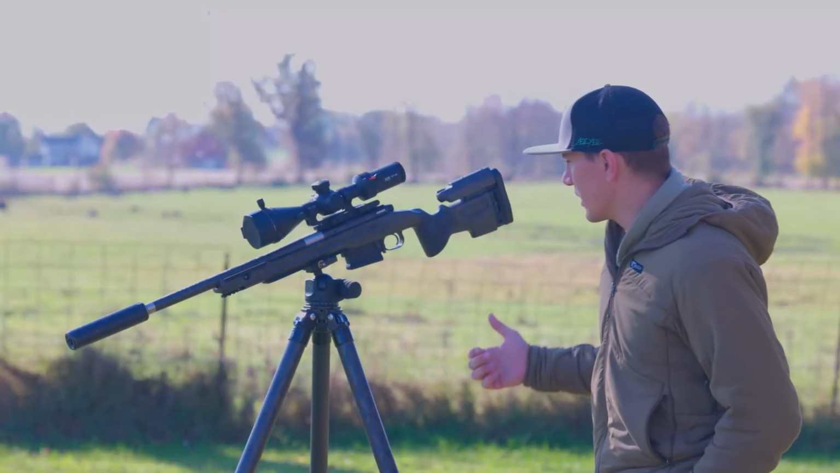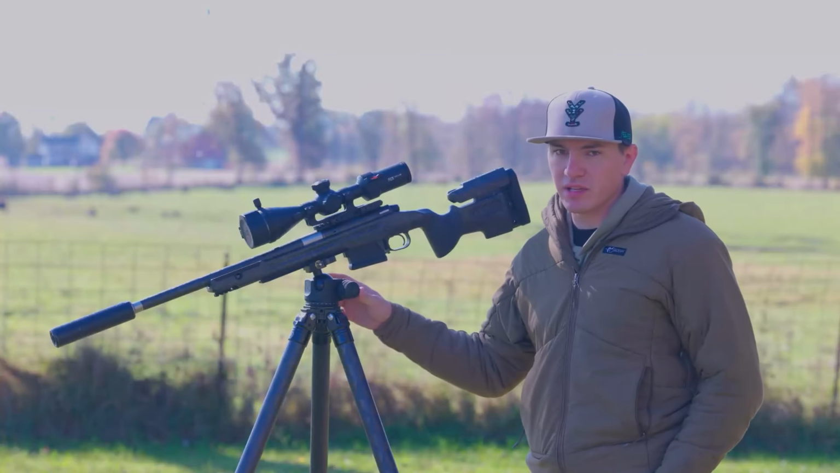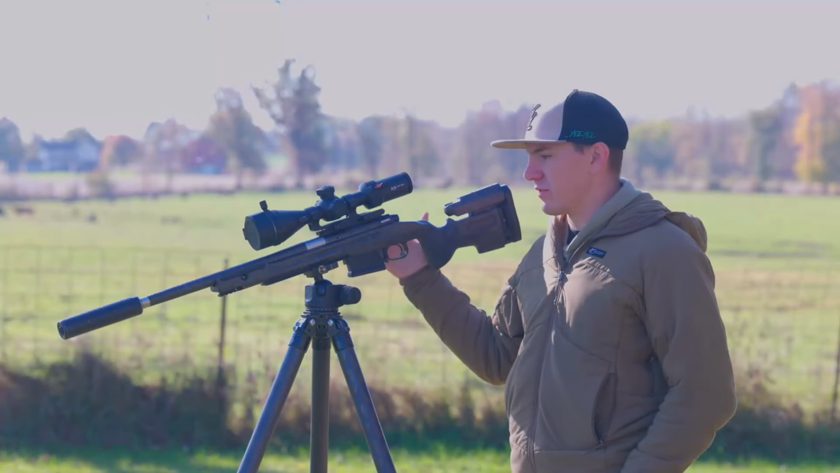Getting into the RIX LEAP L6R, this optic is right behind the very popular LEAP L6. Obviously the L6R is with the integrated rangefinder. Before we jump into the specs, I'm just going to walk you through the physical layout of the scope.